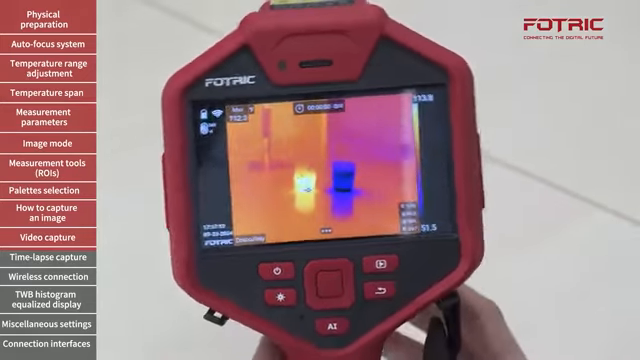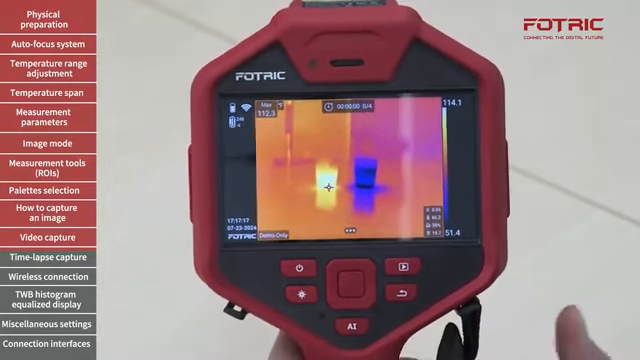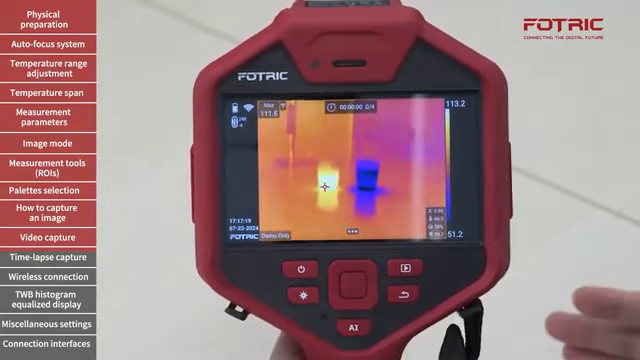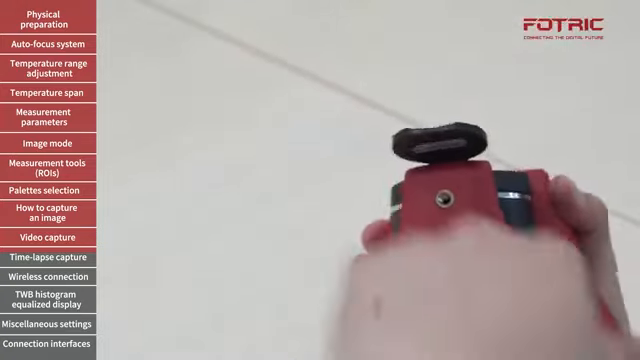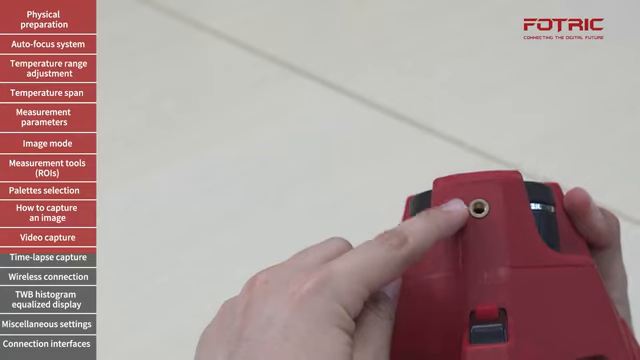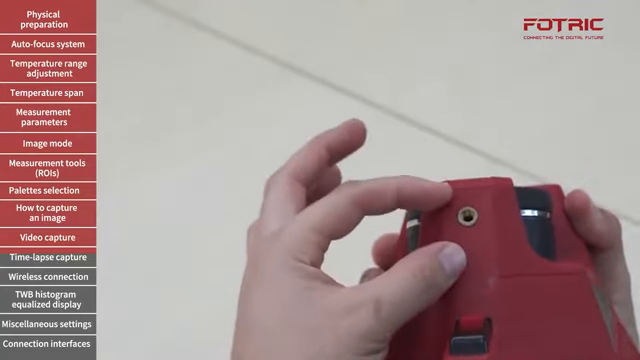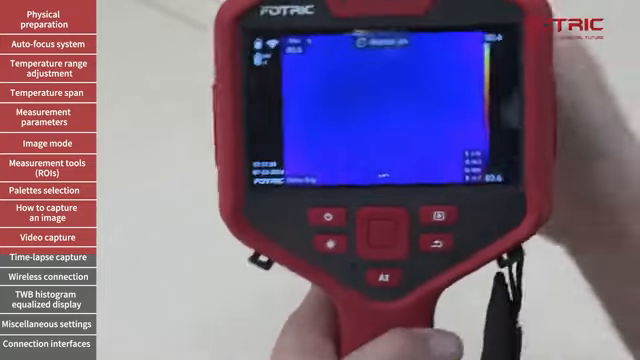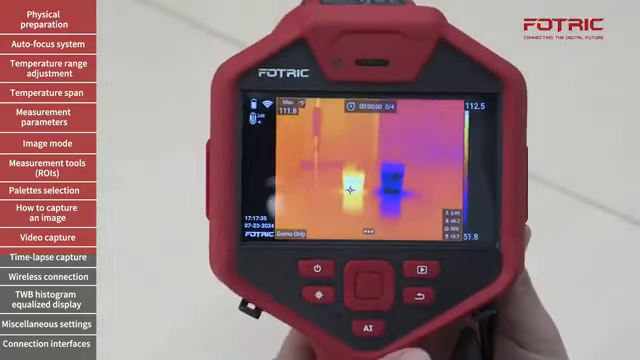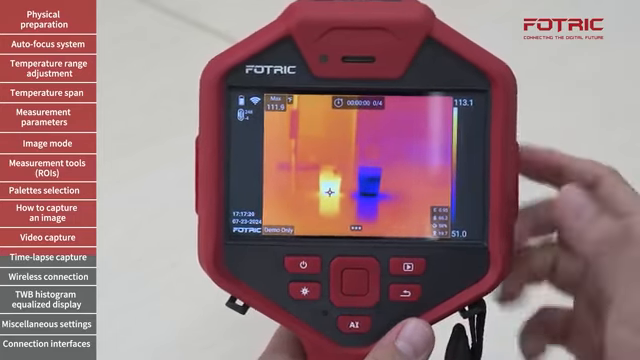And this is very useful when I want to record temperature processes that take long periods of time. A common complement on this feature is the use of the tripod adapter. I can mount the camera on a tripod using this adapter, aim the camera at a given process that can take from minutes to hours, and start the recording.